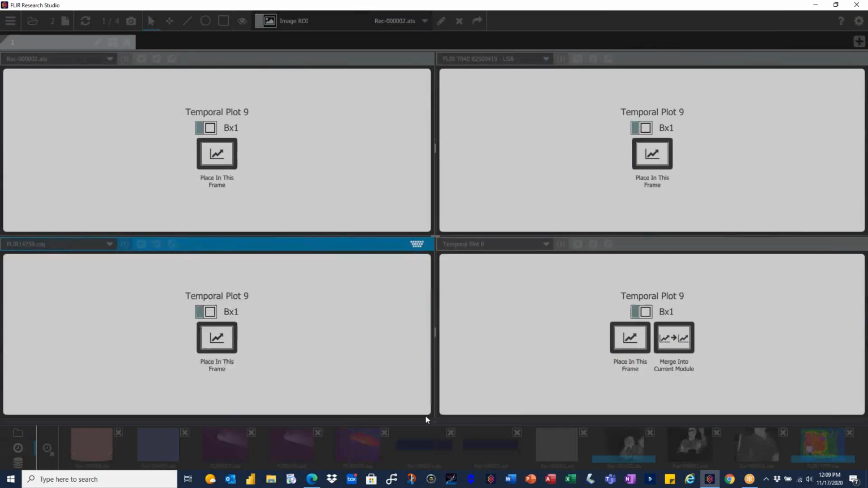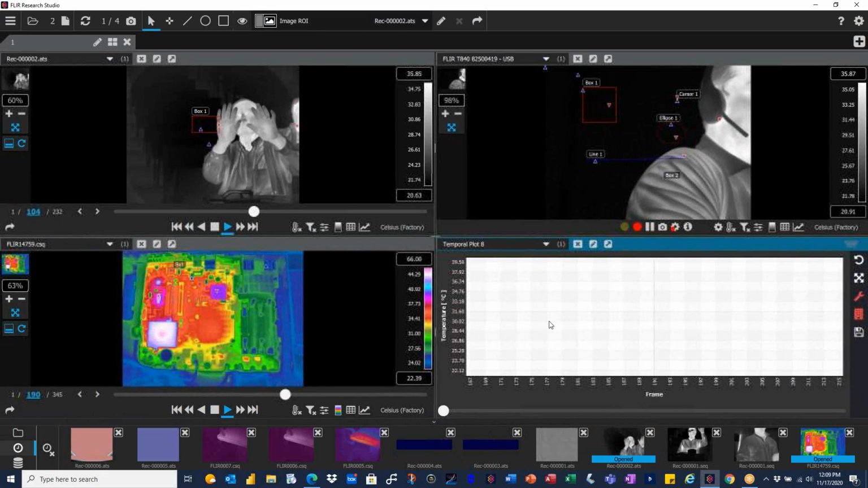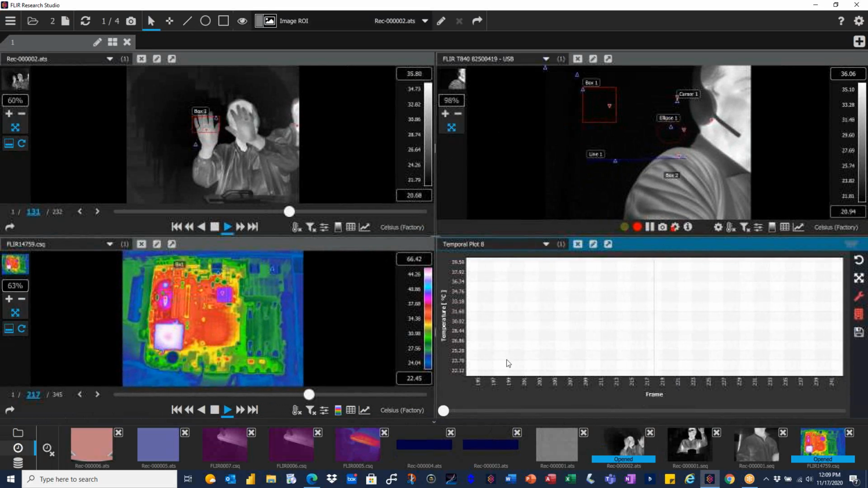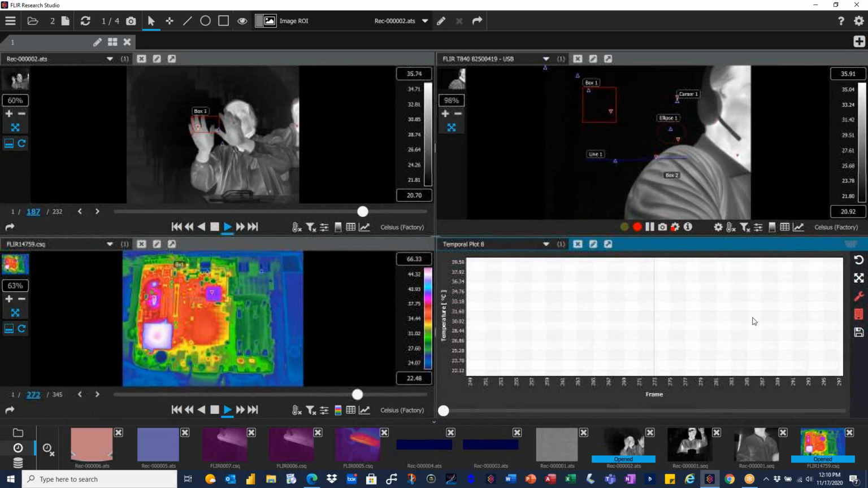Box 1, maximum. So I'm now actually merging. Again, because the temperature sources are very different, you're not getting a good view, but you would typically see all the variations together in one line profile plot.